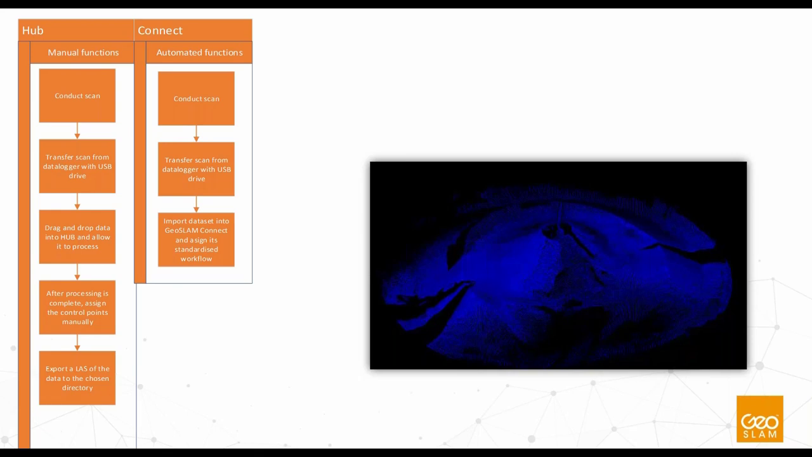In Hub, to get the control points referenced and to get the exported LAS to the right place, there's quite a lot of clicking, which up till now has been fine. A lot of our customers are happy doing that. But if we truly want to go towards a more automated workflow, we've had to work quite hard to try and get something together where a lot of these steps are automated.